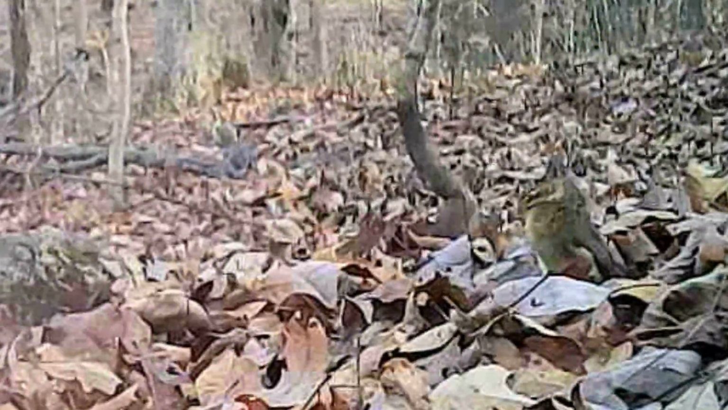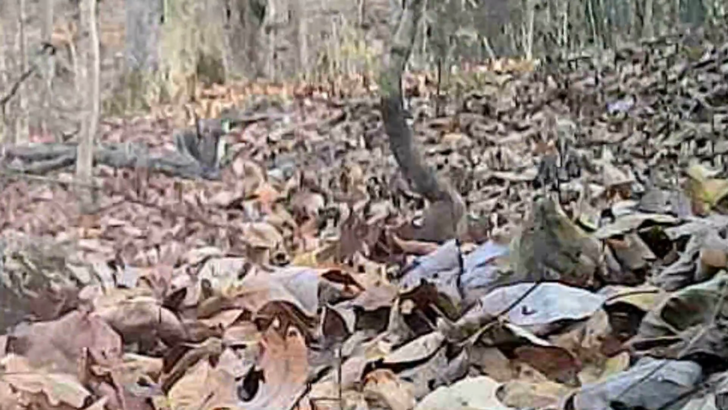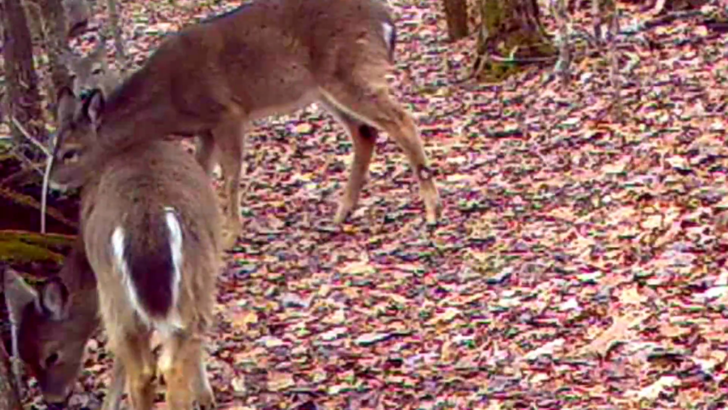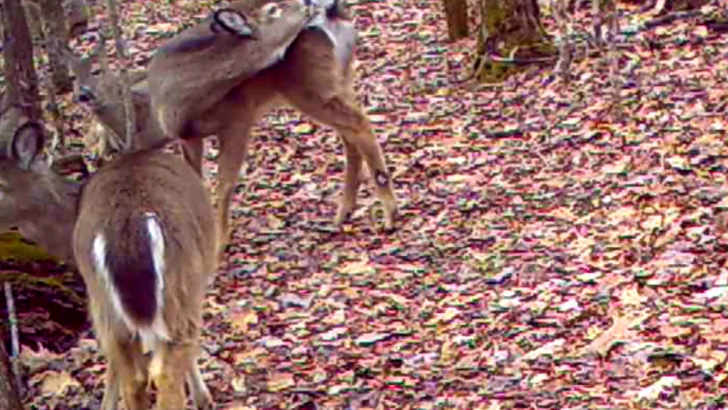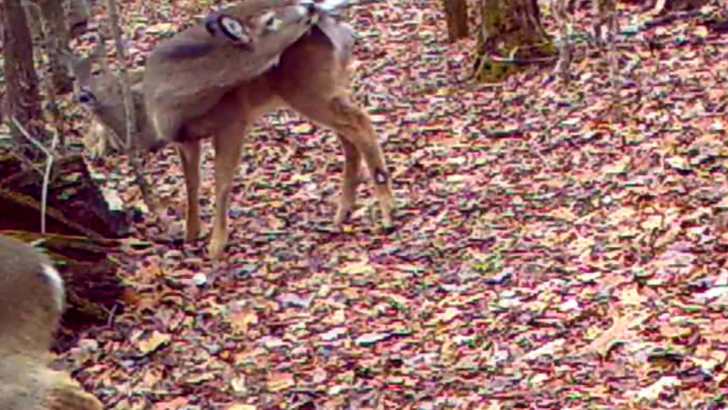And the little ground squirrels are having a good time, too. They're getting in on what's left of these acorns. And the deer, they're just taking it easy. I guess they're not being run around by these old bucks and stuff. So they just take it easy, like the sun a lot.